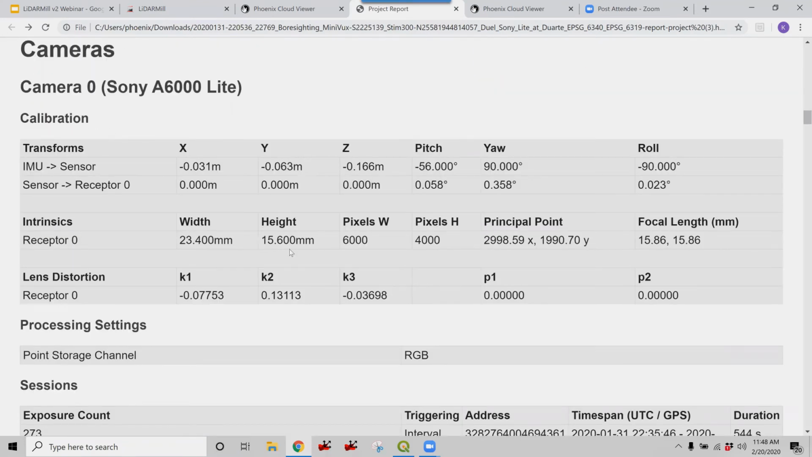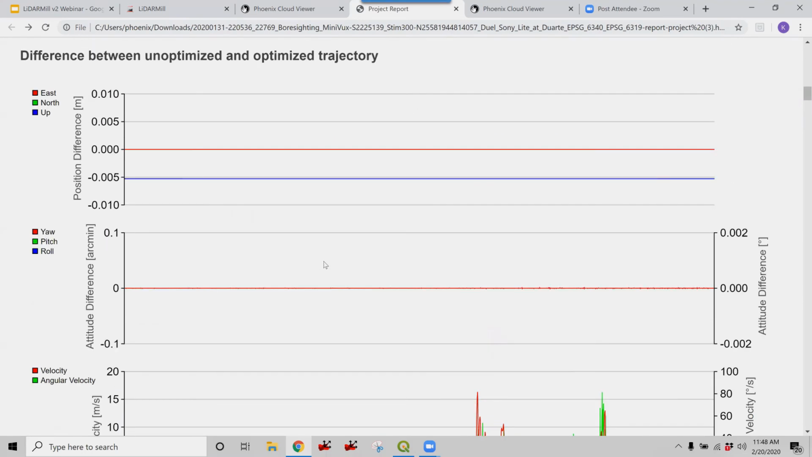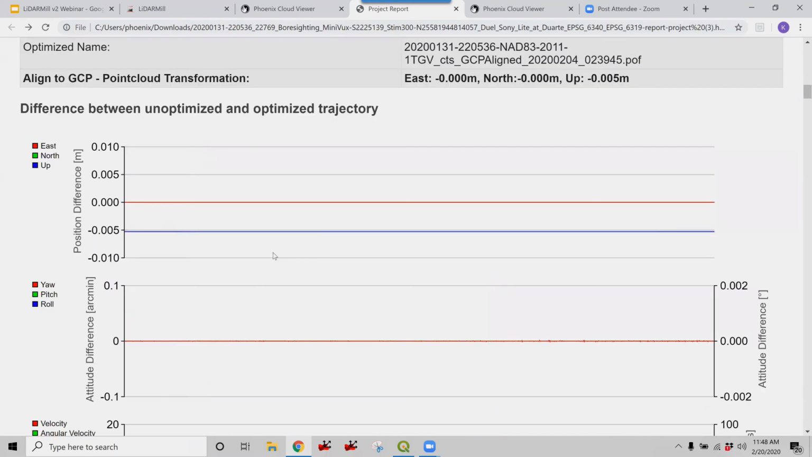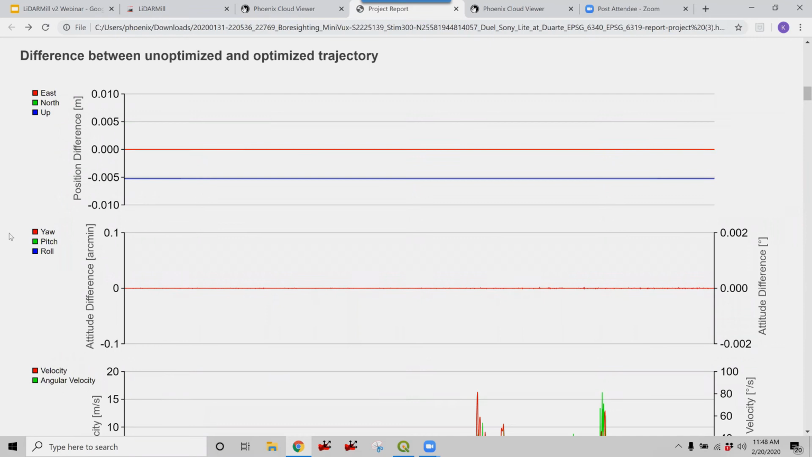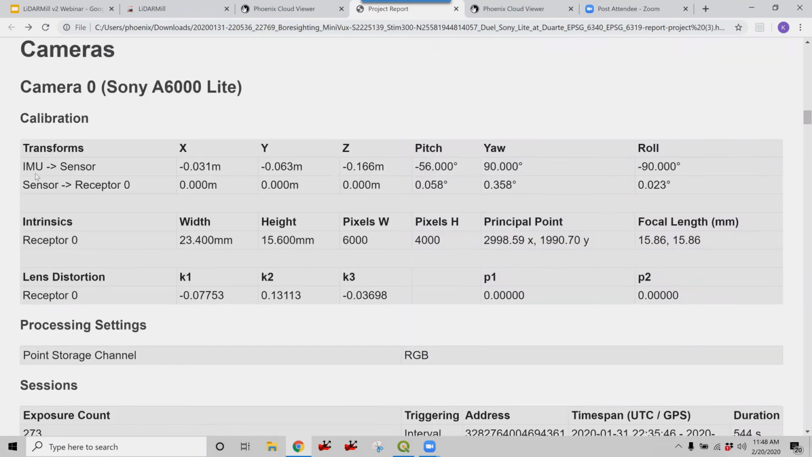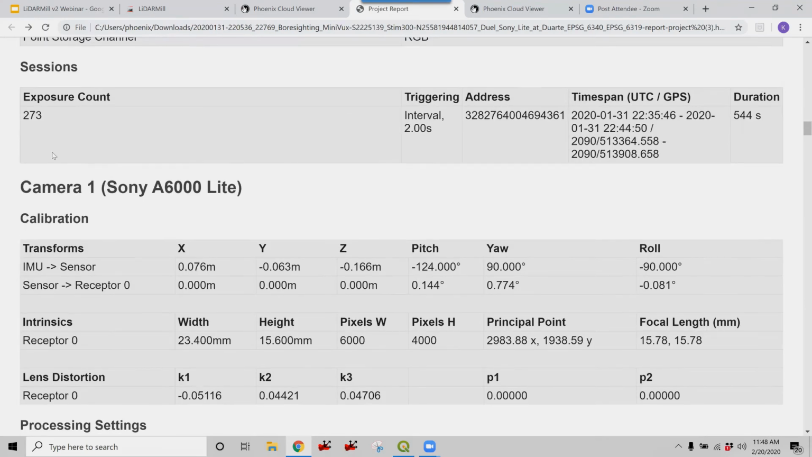Kory, scroll up a little bit. There was the information on how much the trajectory was shifted to align to GCPs. Right there, you can see that it was shifted down by 5 millimeters. So that's because the align to GCP option was enabled. And then I'll get to the flightline calibration.